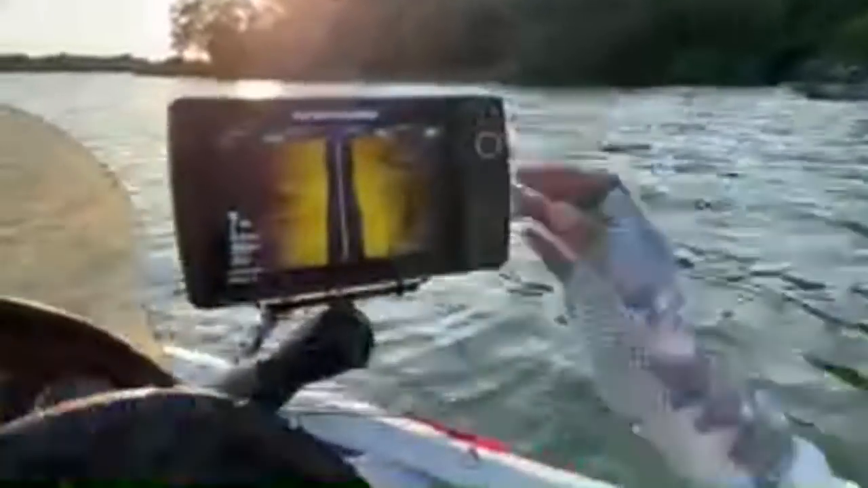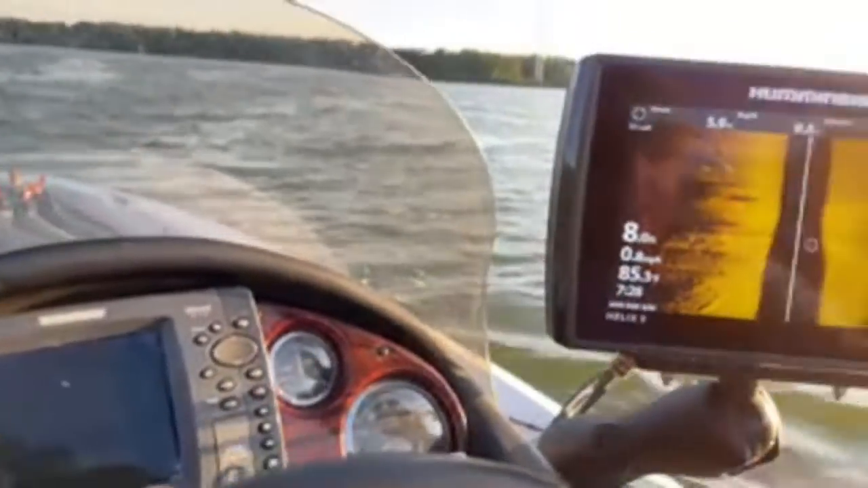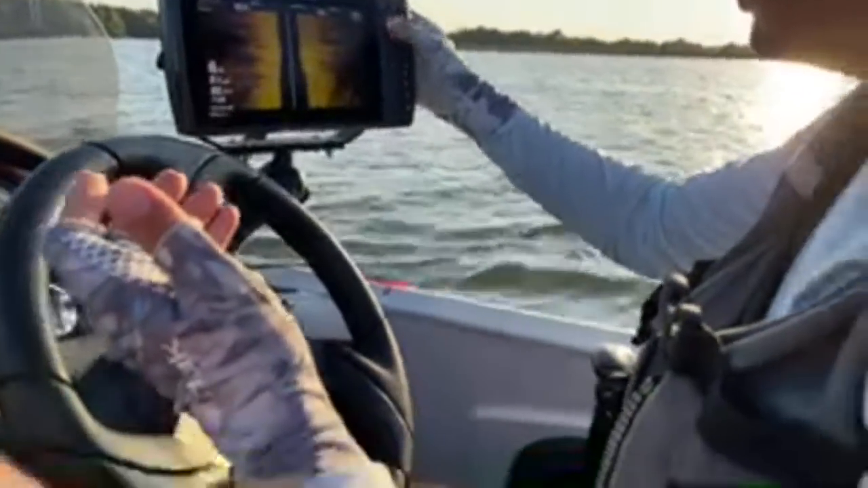Right here, if we zoom in, you can see that there's a bunch of brush right here. There's a hard drop and there's some dots. 1, 2, 3, 4, 5, 6 dots. And if we scroll up, you can see there's more brush and more dots right there. And this is the deal, right in there. So I'm just gonna drop a waypoint on that really fast, here and here.